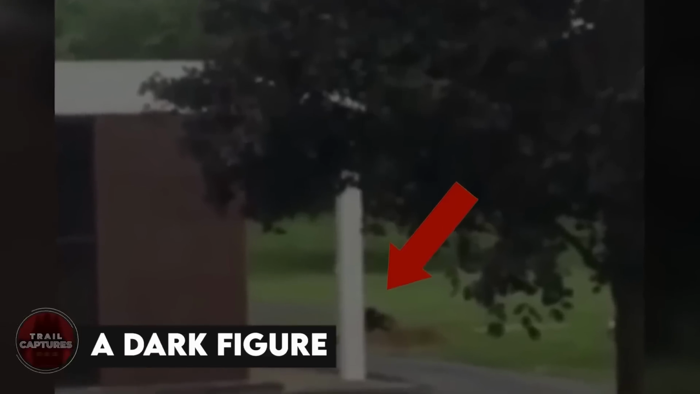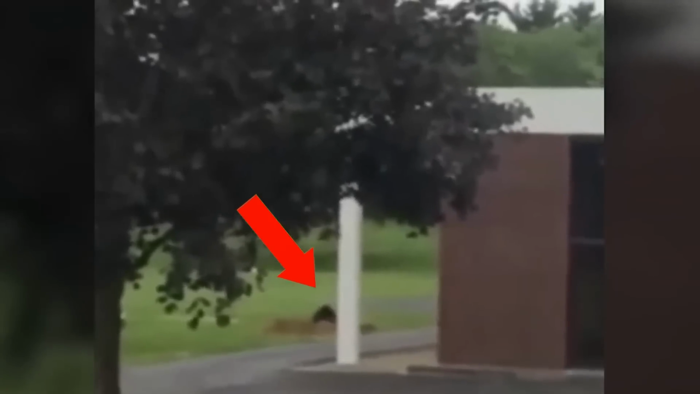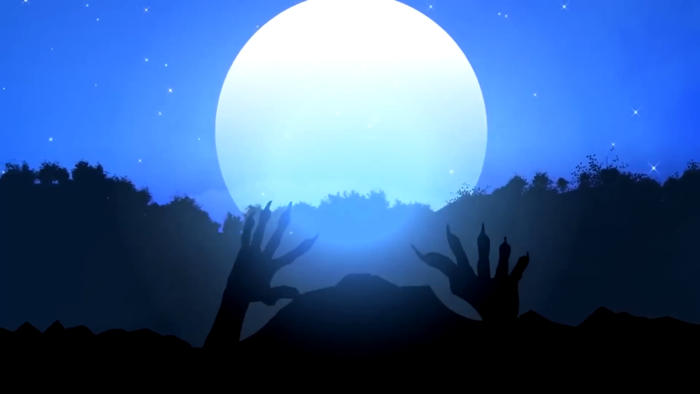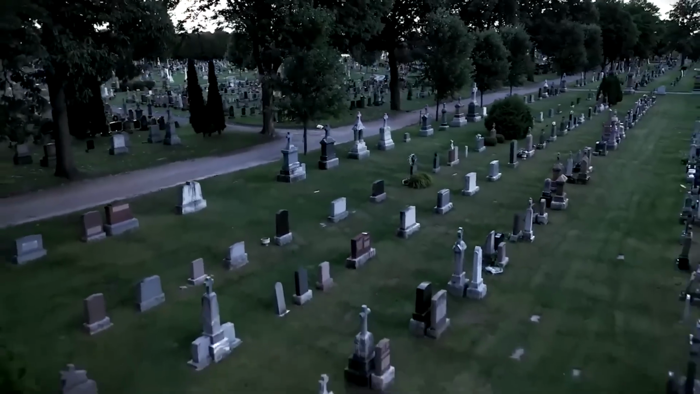A dark figure. Two teenagers in Akron, Ohio were on their work break when they noticed something unusual outside their car window near a cemetery. They saw a dark figure digging something up in the cemetery, but it didn't look like a human. The figure had a strange body shape and thin arms. Some people suggested it could be a Sasquatch or even a zombie, but the true identity of the figure remains unknown. The girls were scared and quickly drove away. Regardless, it's unsettling to think that something non-human was disturbing graves.